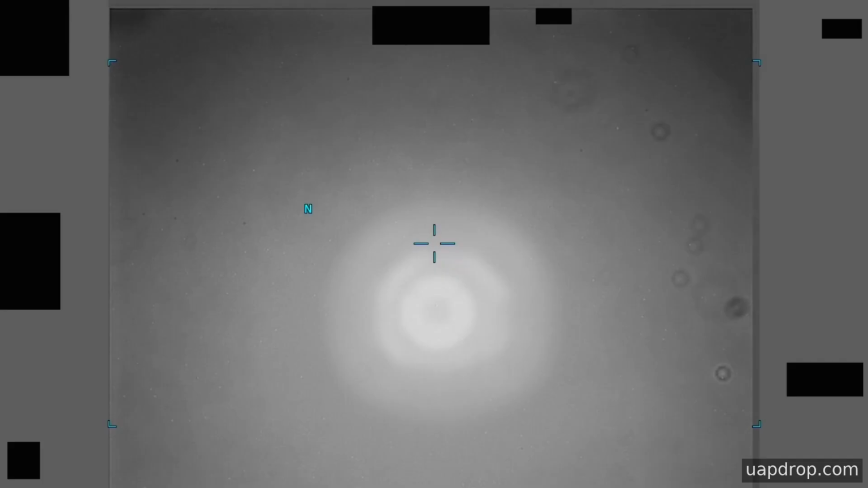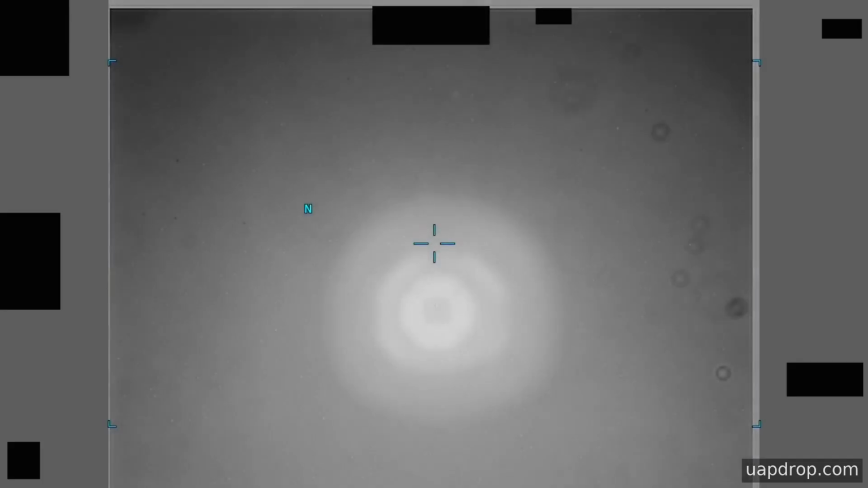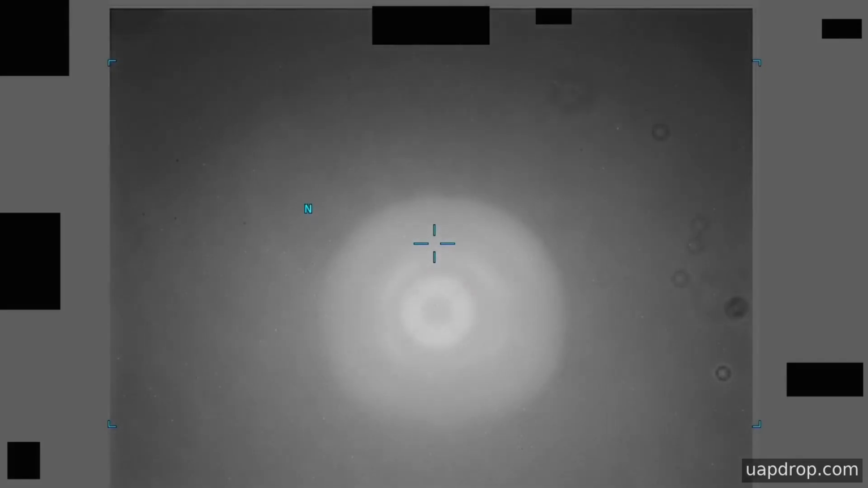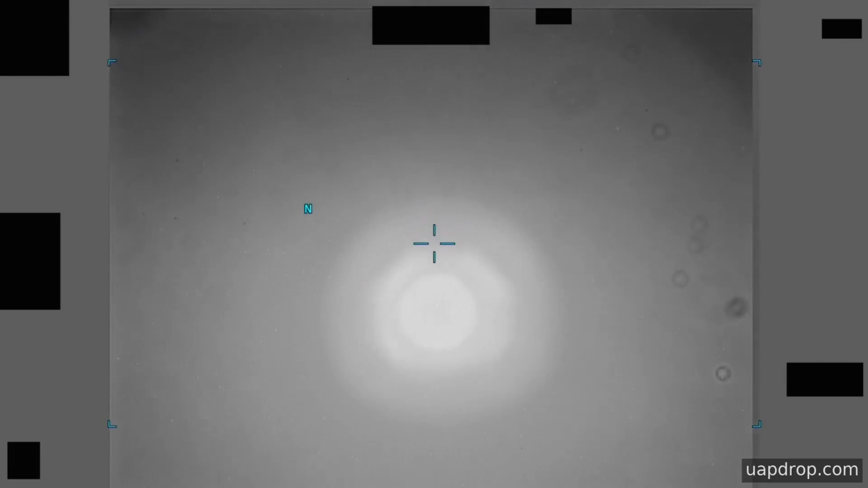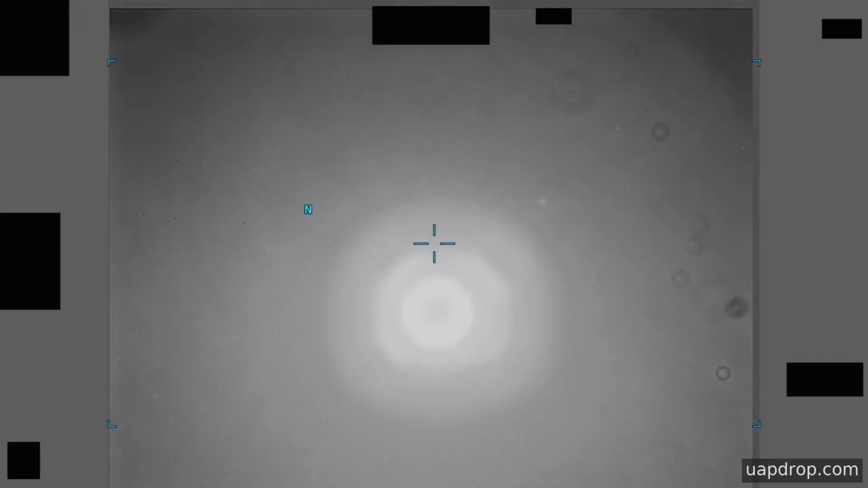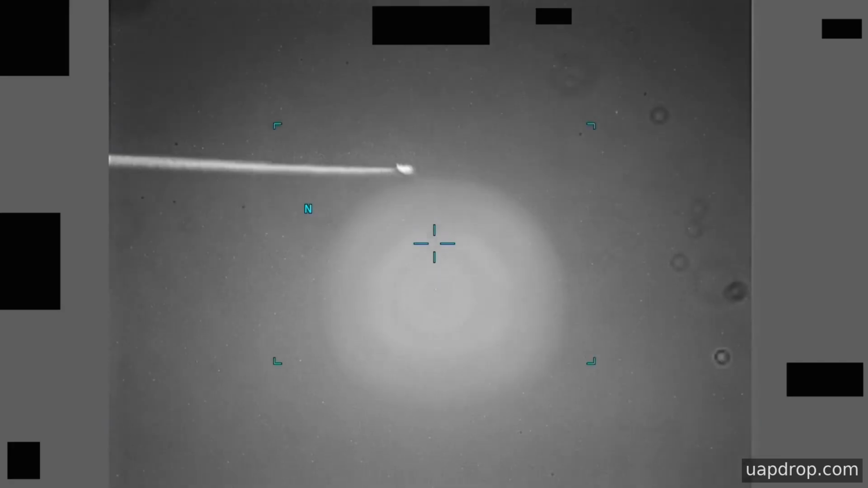The Department of Defense recorded and provided this material under the source agency designation of DoD, and the file was entered into the evidence set that AARO uses for case intake and assessment. AARO assessed this incident with high confidence and concluded that the footage depicts the presence of a physical object, an attribution based on consistent thermal structure and coherent motion signals across multiple frames.